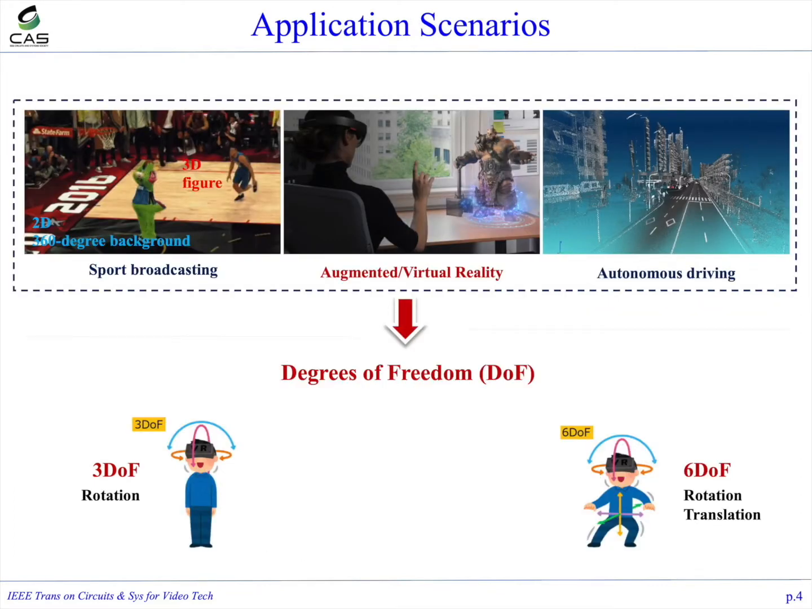Point clouds have been widely used in applications like sports broadcasting, virtual reality, and autonomous driving. Among them, virtual reality, namely VR, has gained much attention with the emergence of head-mounted display. In such scenarios, degree of freedom refers to the head movement in space. 3 DoF means it allows only users' rotation movement, while 6 DoF denotes not only rotation but also